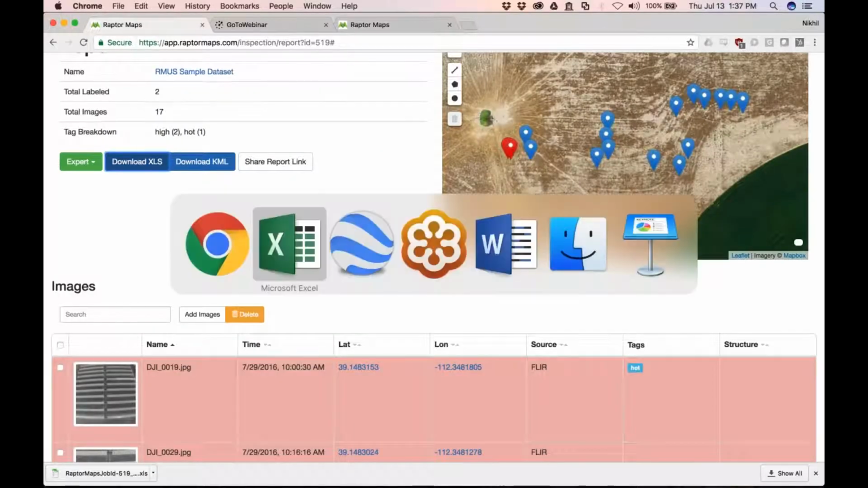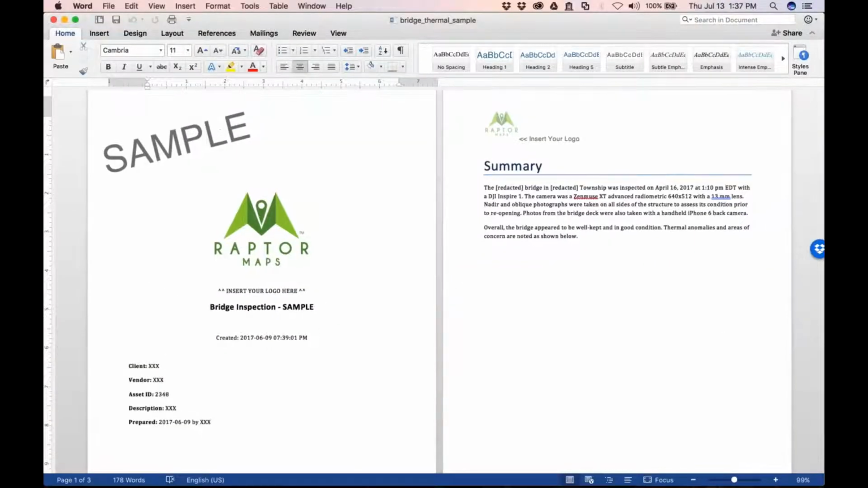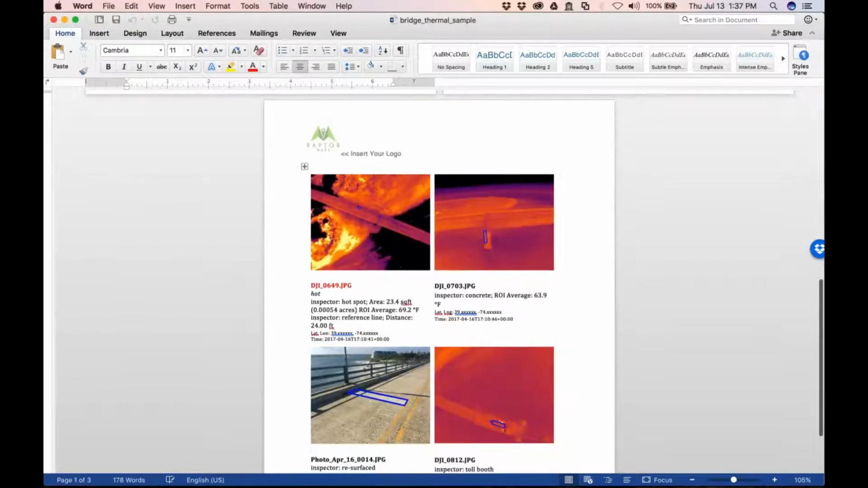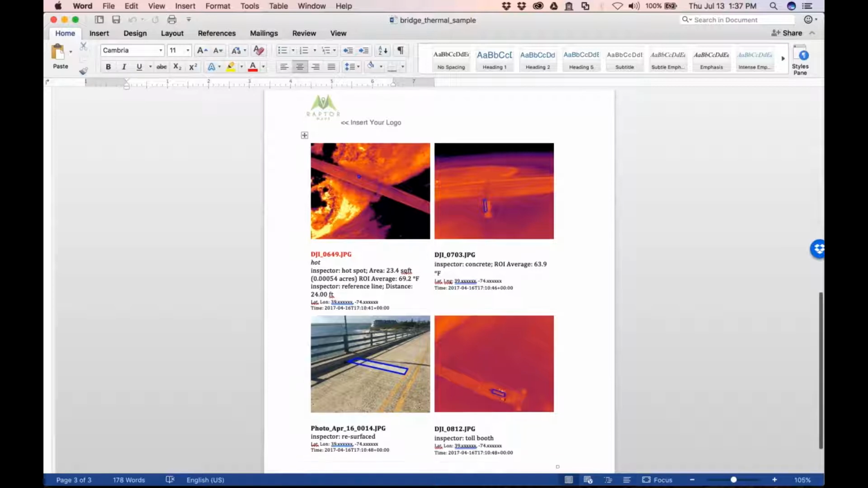Then another deliverable we have. We found this one's pretty popular for different industries, especially like oil and gas, and we've actually heard of people who will spend hours cutting and pasting. I was actually showing someone a demo of this and explaining that, and they said, you caught me in the middle of doing exactly this, which is cutting and pasting a bunch of images to try to create a report like this.